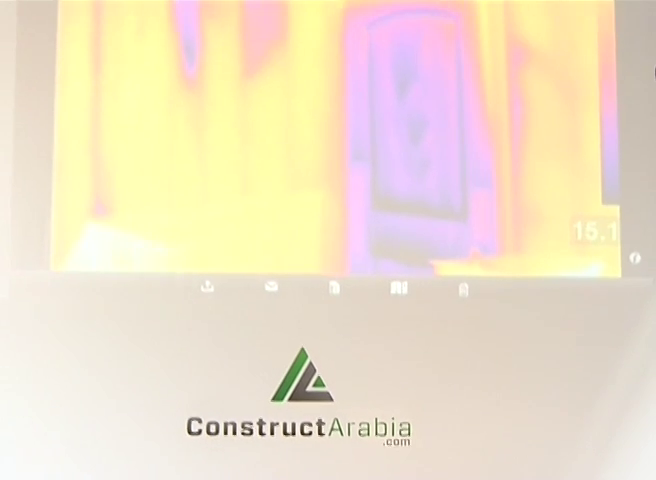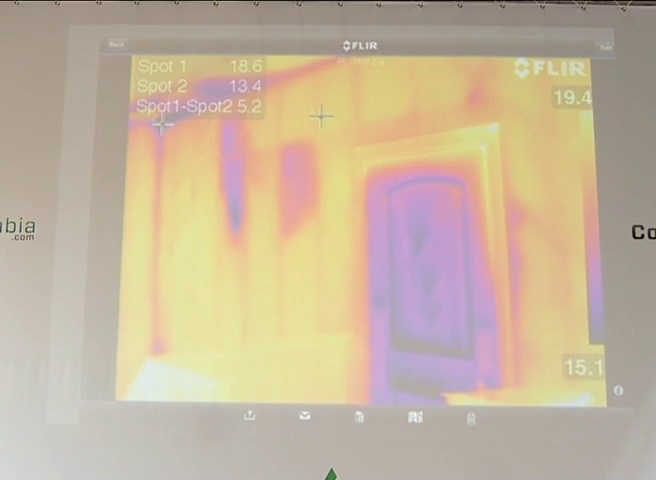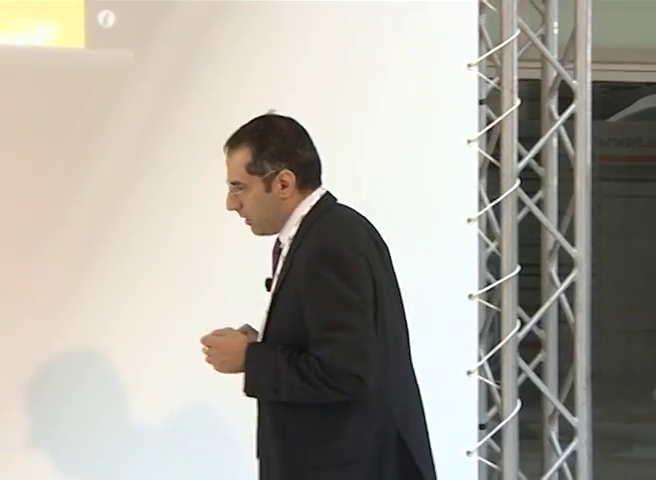One more example is in the building application, which is one of the main areas of this trade show. If we have a building wall and we would like to know if this wall is insulated in a proper way, through the thermal image you can identify the problem with the wall. As we can see, the dark blue color there shows the problem with the insulation, because if we have proper insulation, it should have the same color all over the wall. So this is for the building part of it.